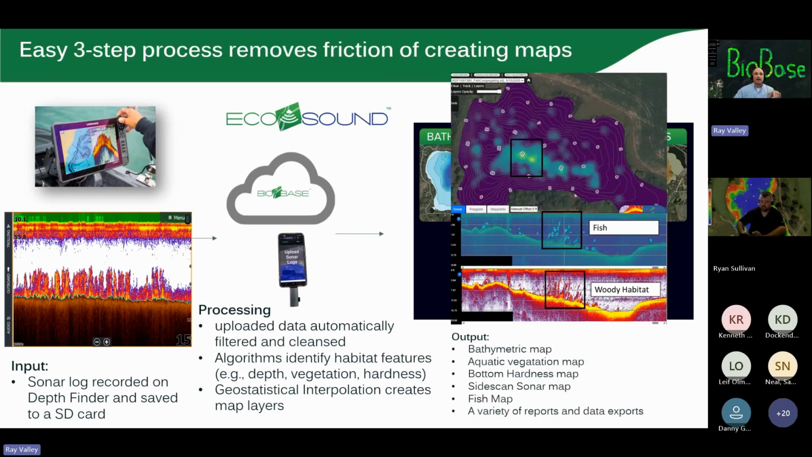But now we also have fish, and this is an example of the fish map, a fish heat map. Quote unquote heat map showing where aggregations of fish are, and this is an example where fish are congregating near woody habitat. This is a great tool for seeing where fish are distributing themselves in the water body and how they might be responding to various habitat cues.